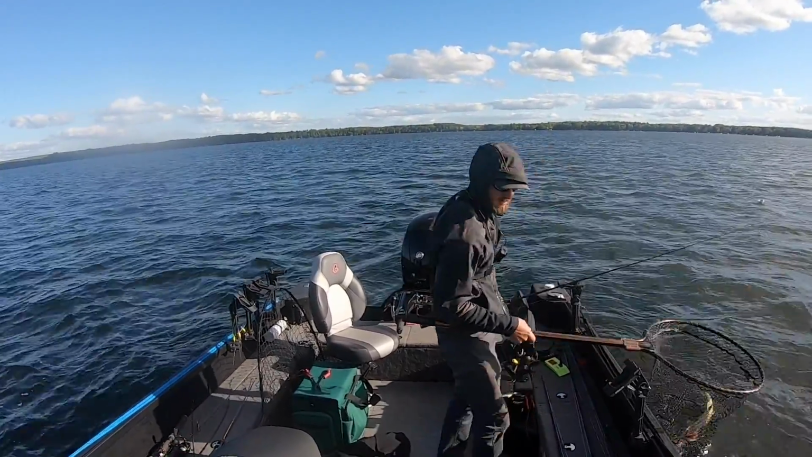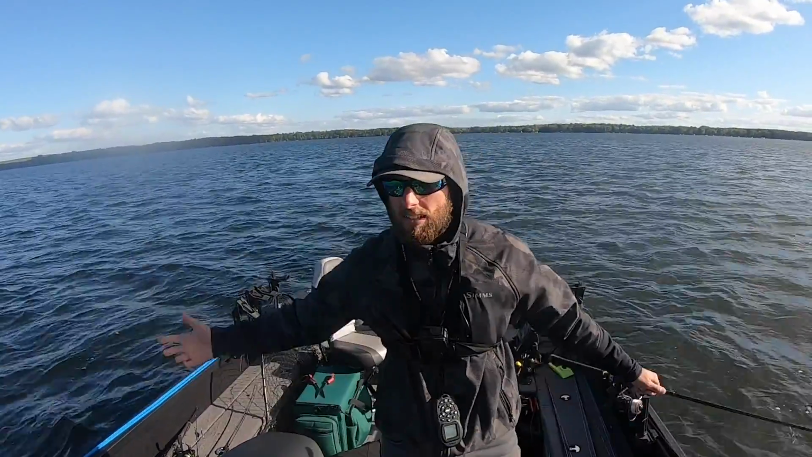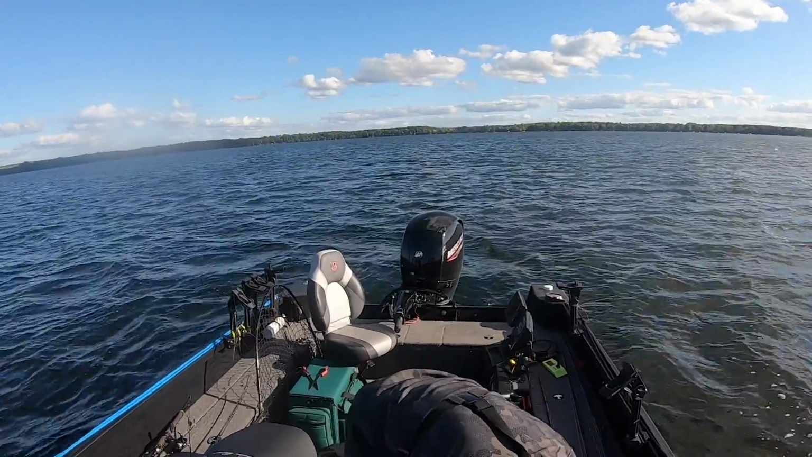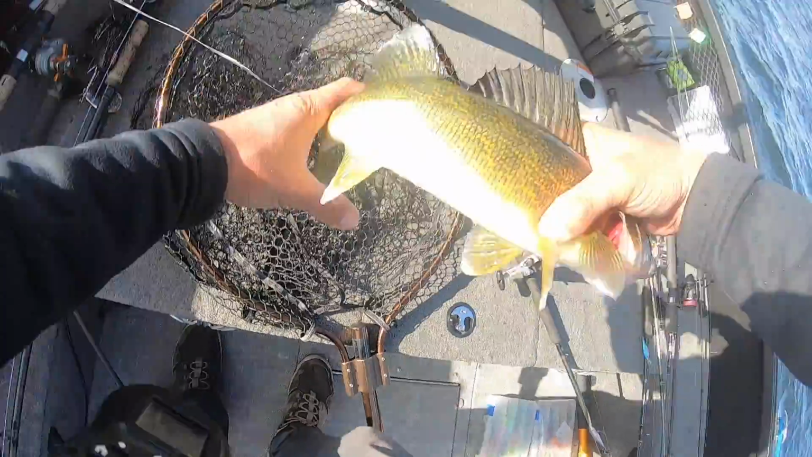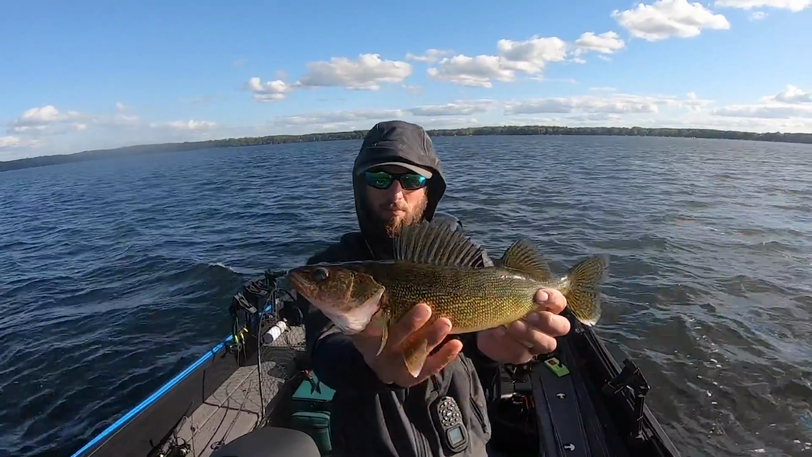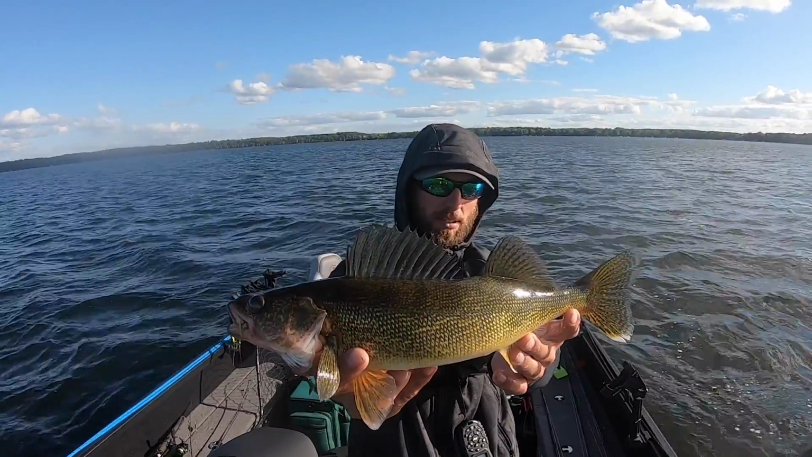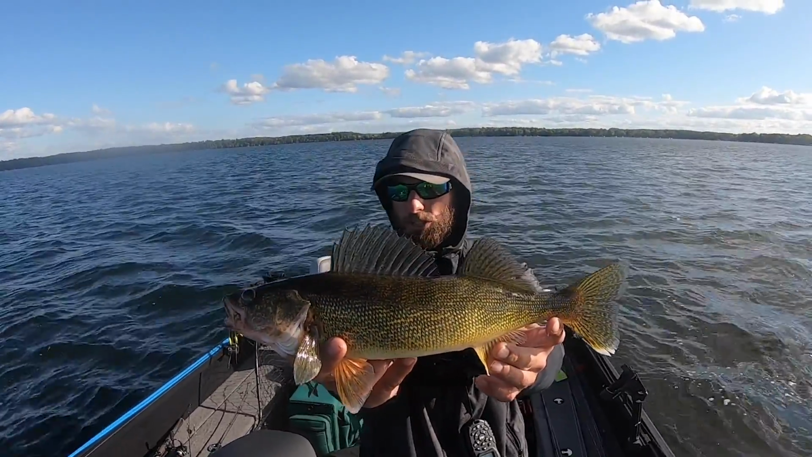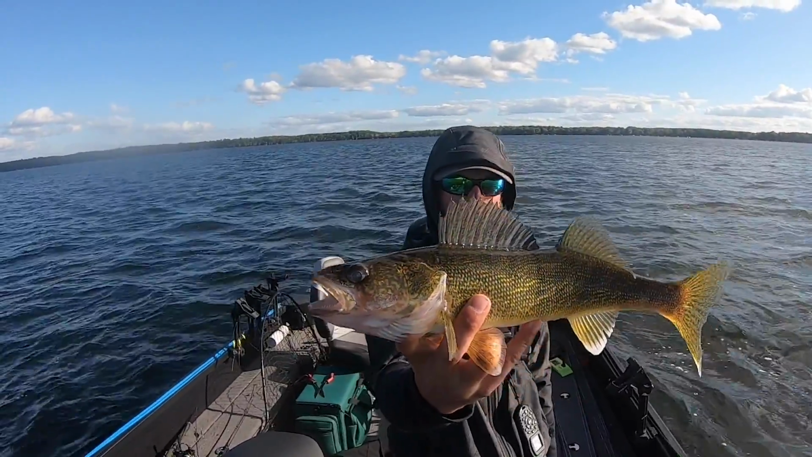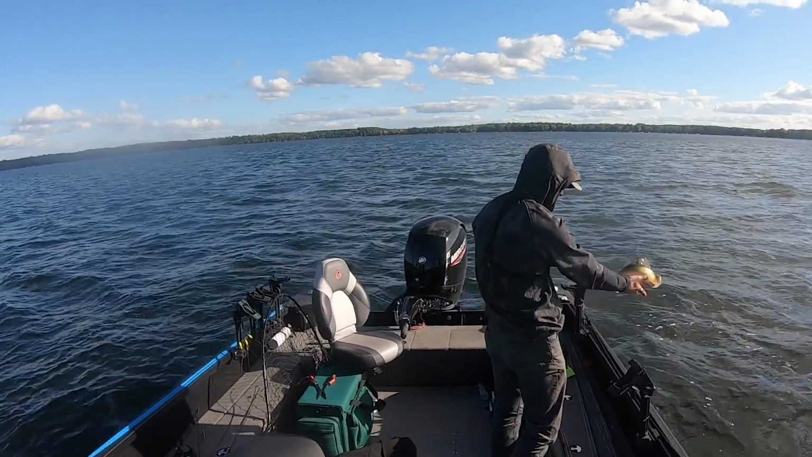Catching walleyes. Tough to beat. Nothing crazy big, but can't beat it. Gorgeous fall day. Catching a bunch of eaters. And here we go. Another perky, nice little transition fall walleye. Can be tough this time of year when fish all of a sudden shoot out of where they have been, and they're kind of on the way to where they're going, but getting it done. Perfect little 16, 17 incher there.